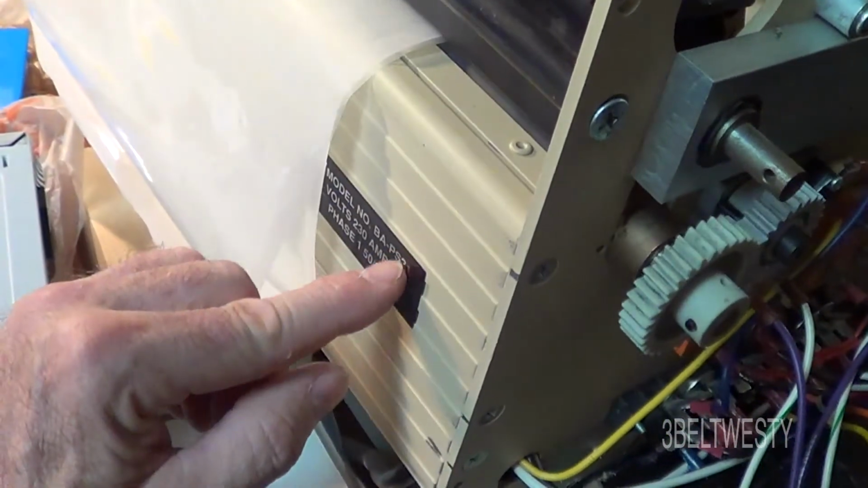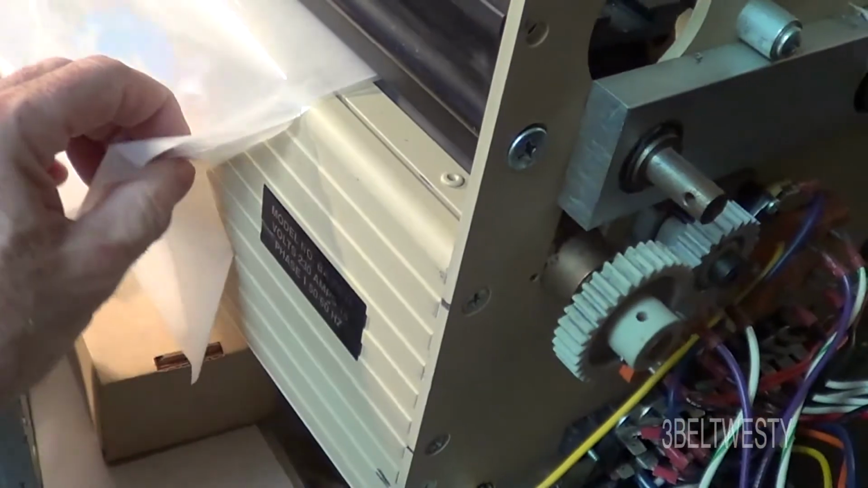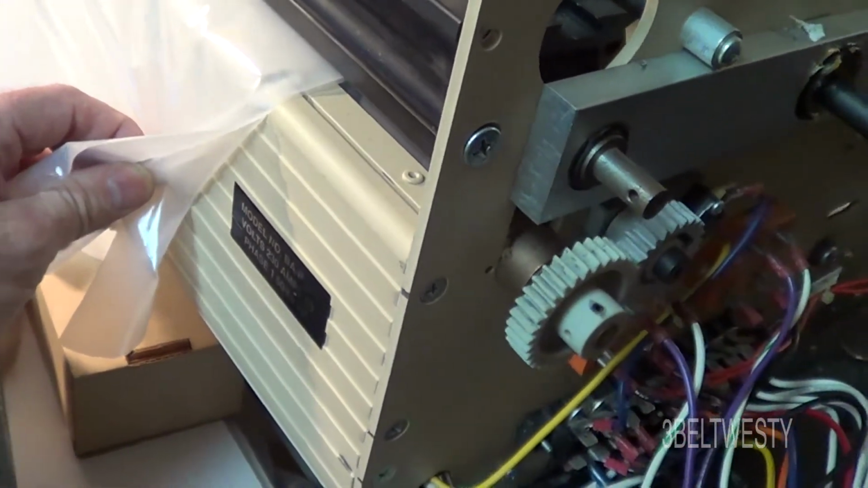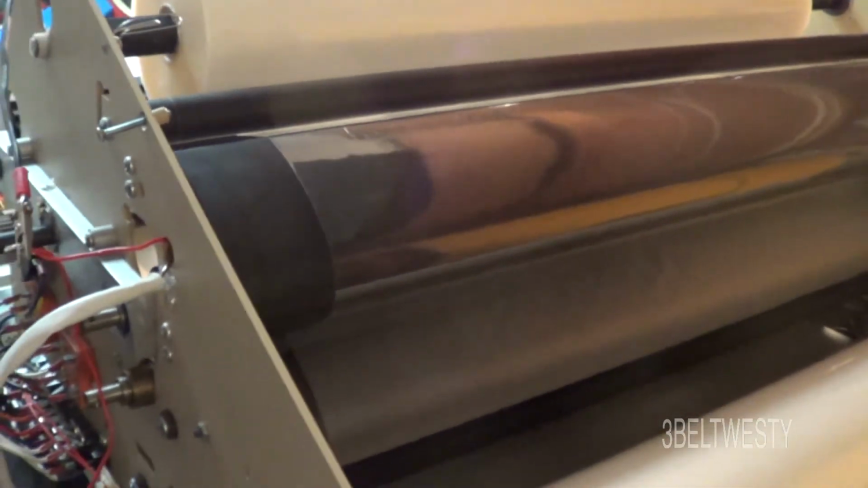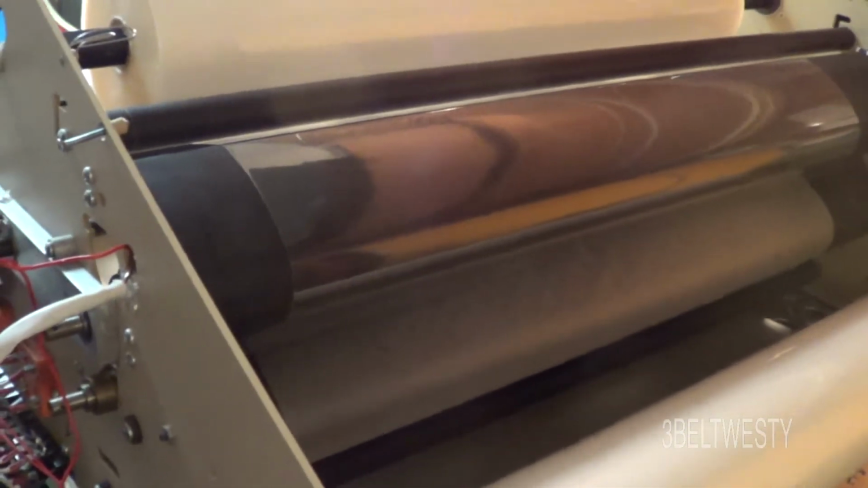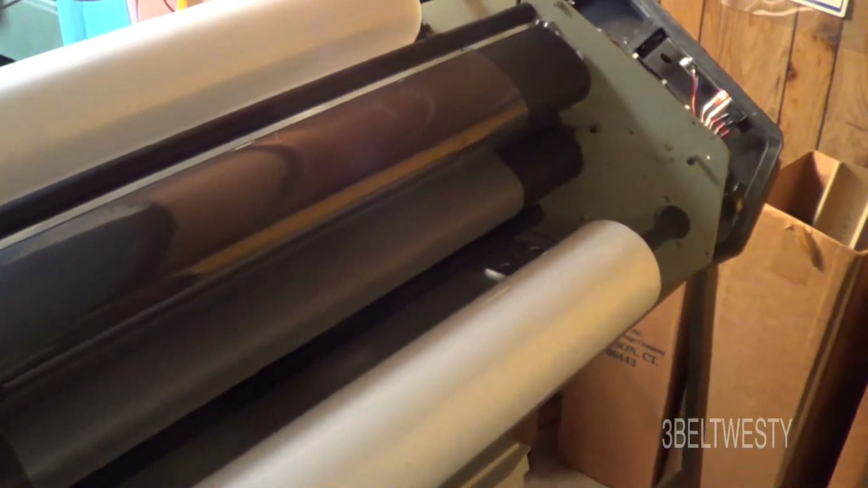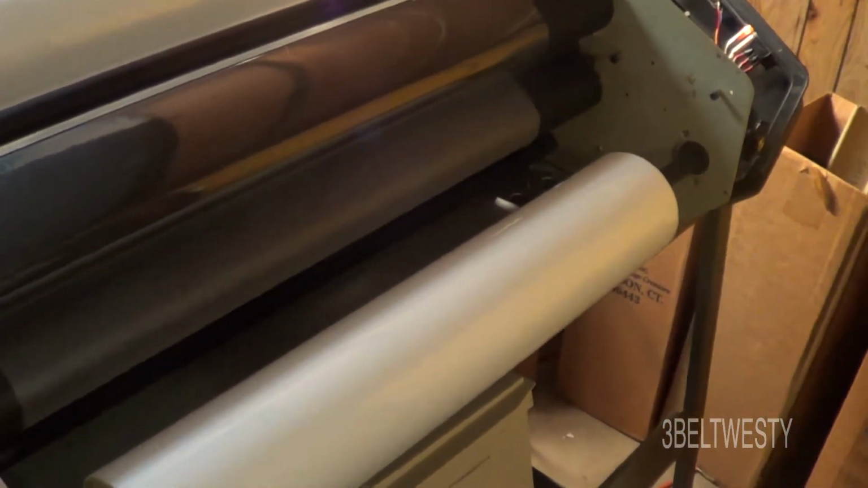This is a model BA PS31, which is a 31-inch, 230 volts, 18 amps. It's only 18 amps when you've got both heaters on right now, full bore. And once you're up to temperature, it's going to cycle on and off, so the current's probably half. If you run some really thick lamination, it'll have a higher duty cycle.